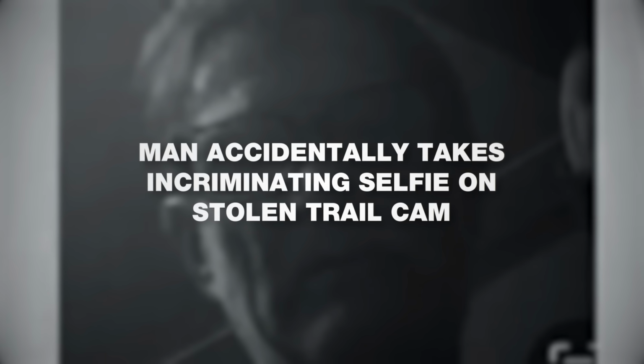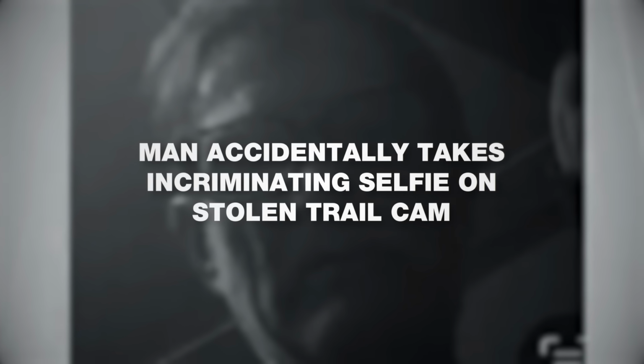Man accidentally takes incriminating selfie on stolen trail cam. The stories we've discussed thus far involve some sort of illegal act being caught by trail camera that either happened to be close by or was intentionally placed in an effort to catch a potential criminal. Well, in one amusing incident, the criminal actually went and just got the camera himself.